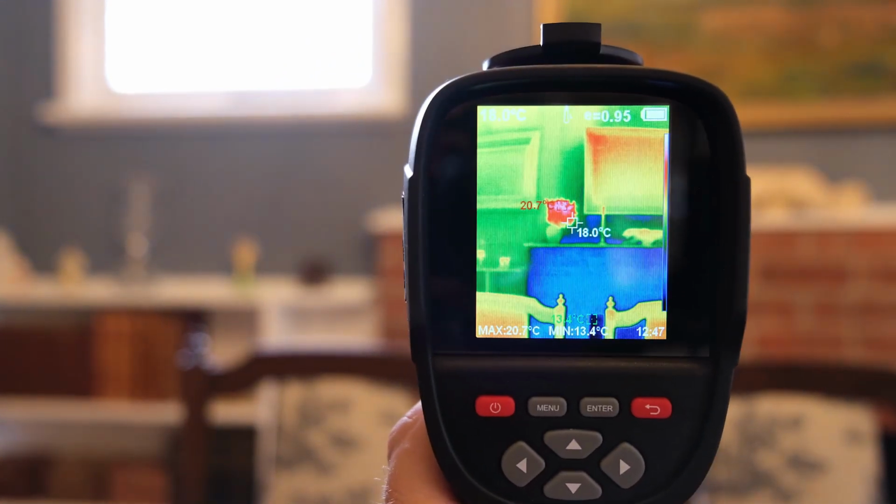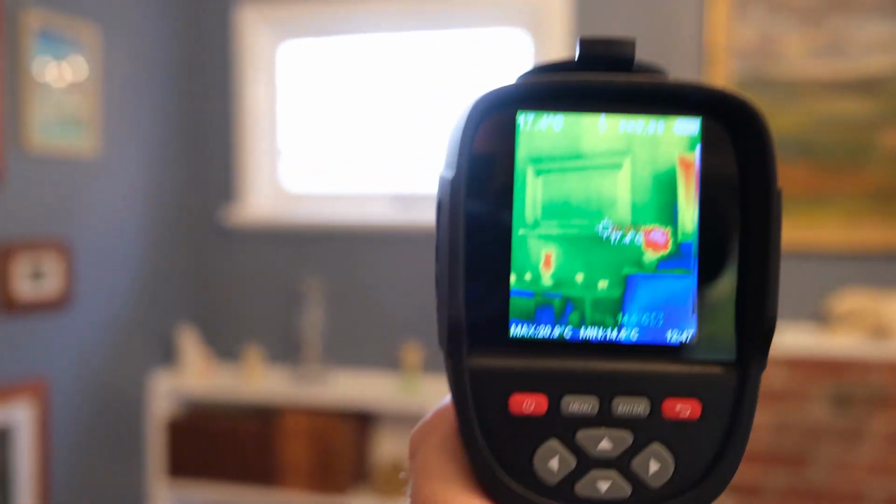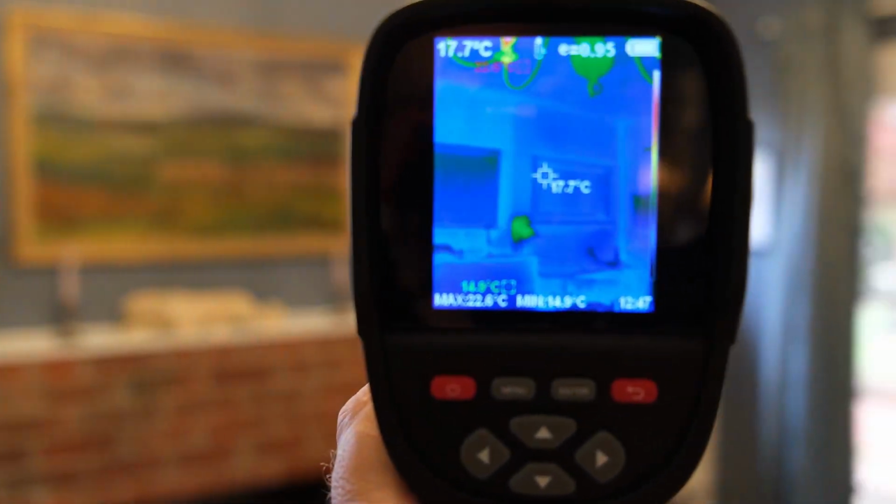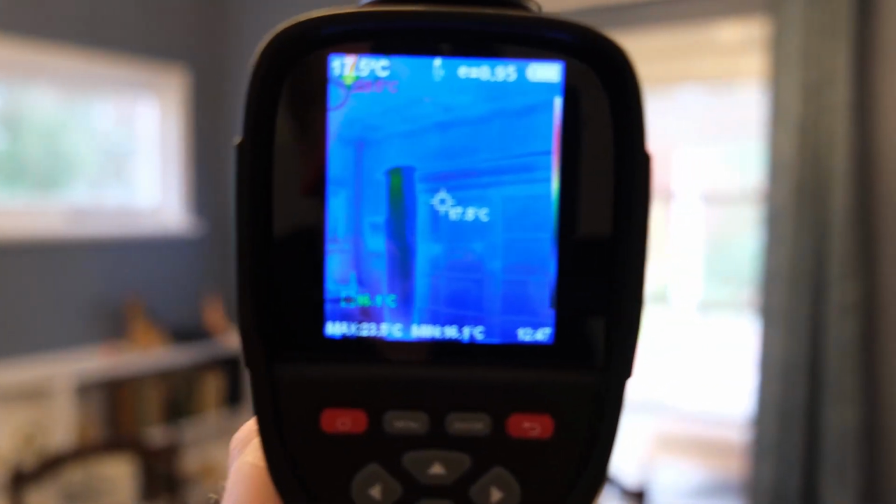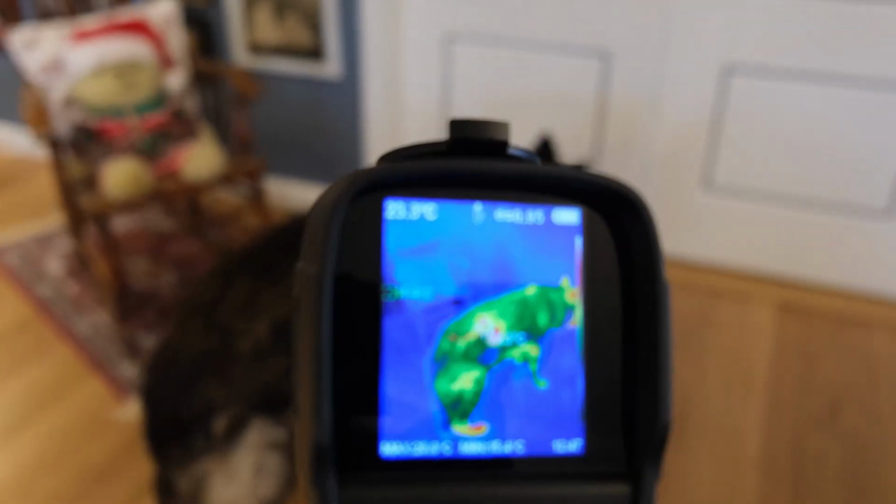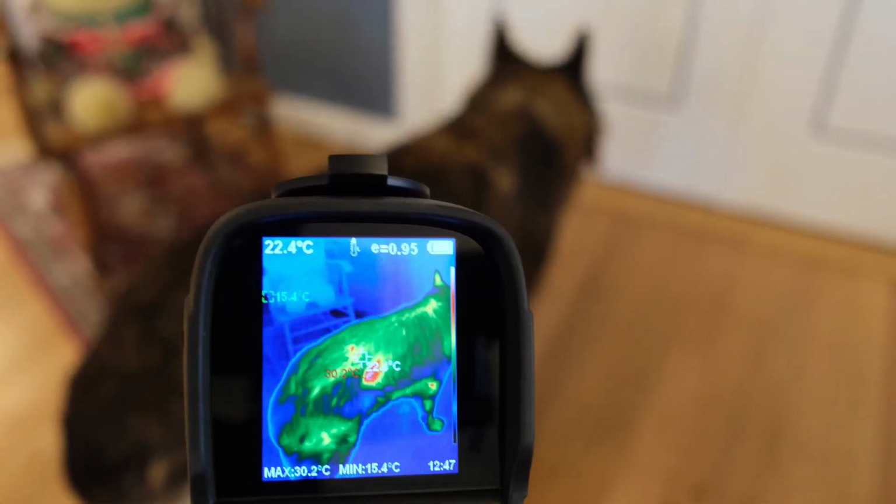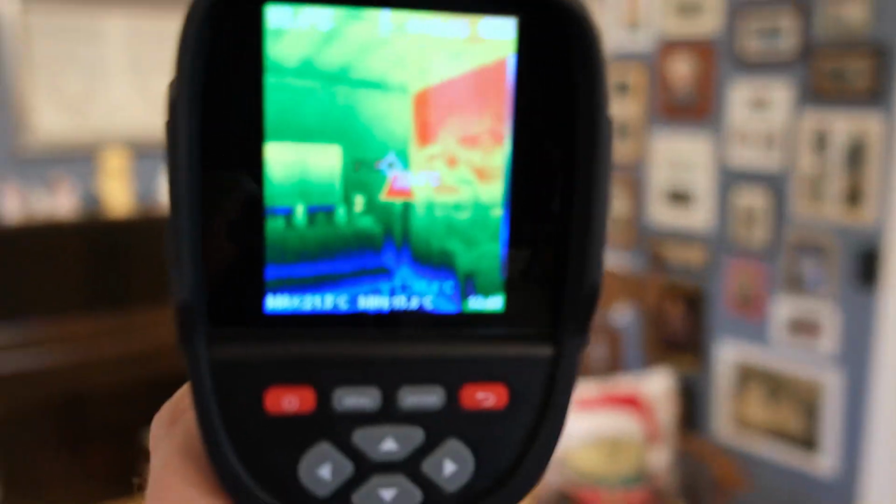So let's have a look around. So I'm going to try and do this. This is interesting doing this one-handed. But you can see here as I move around, the color palette changes to match what there is. You can see it's quite cold in that corner. There's the dog. Well, let me just re-aim here. You can see that she is much warmer there in the middle, where she is, what, 34 degrees or whatever it says, something like that, or 30 degrees. So yeah, that's how you see the color palette.